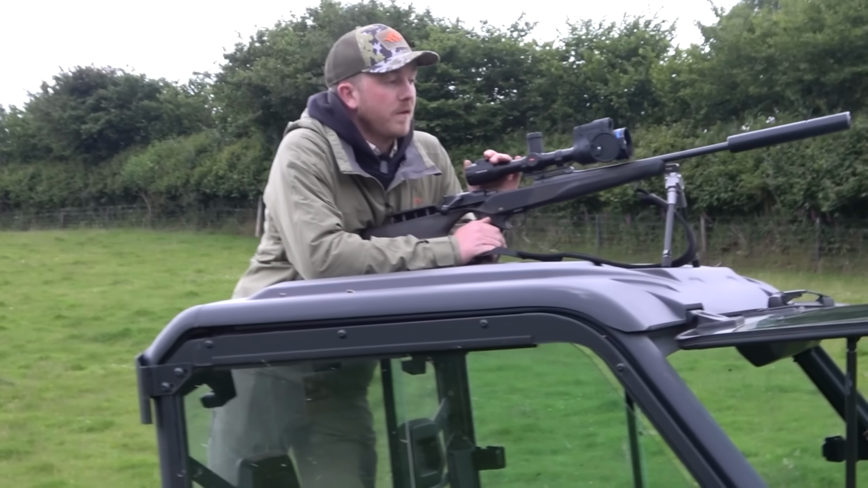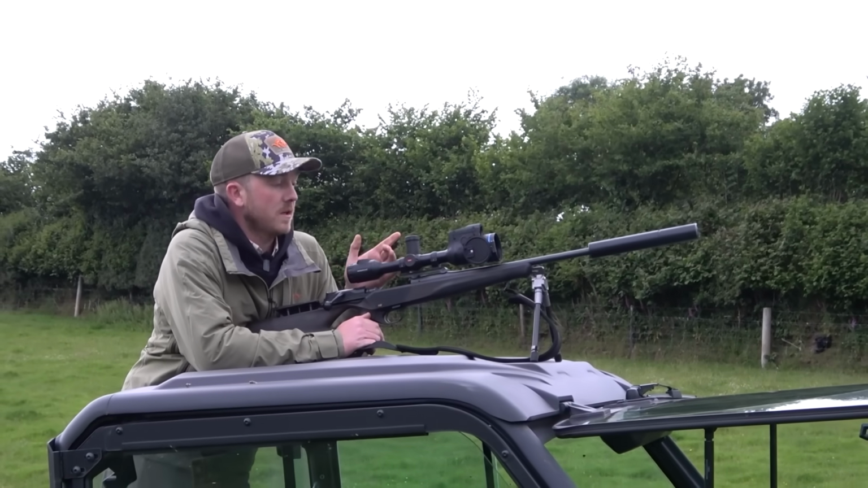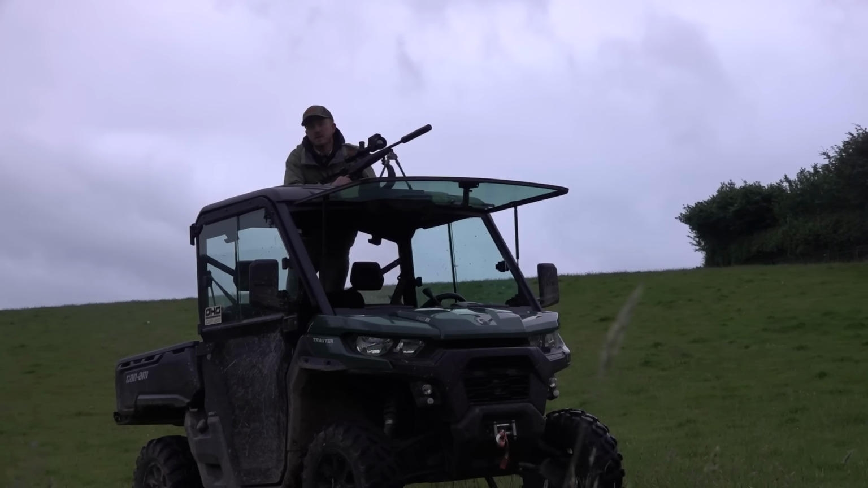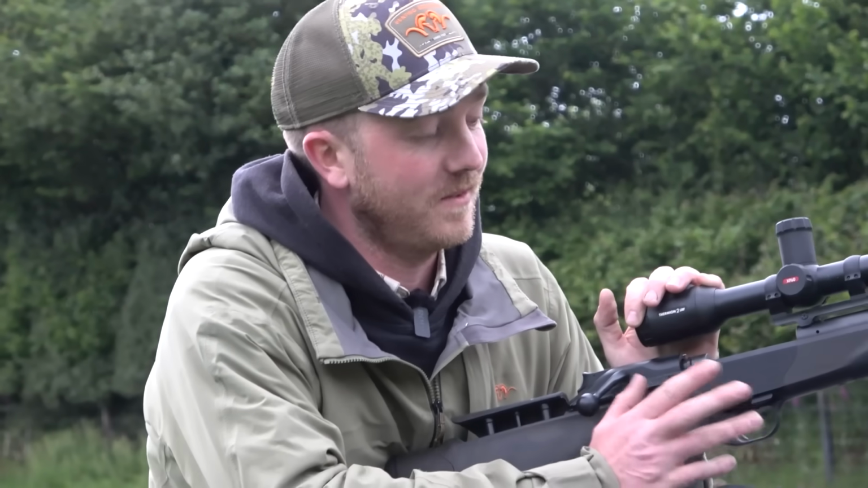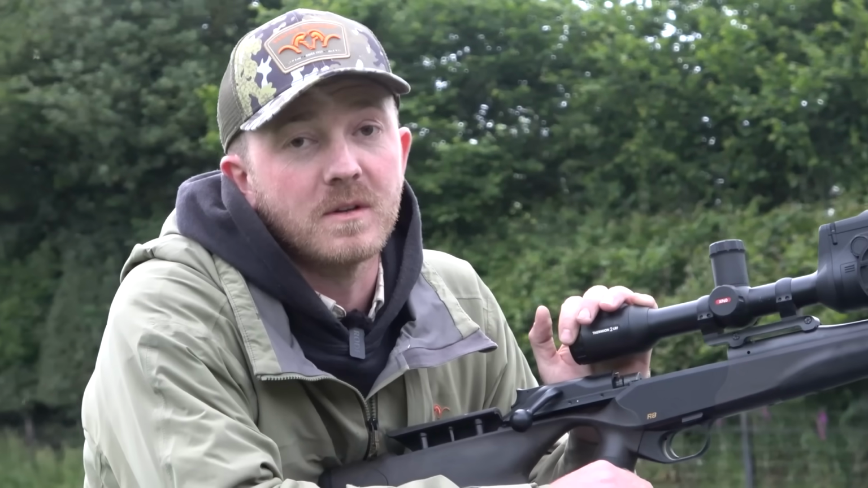You've got different profiles for different rifles. So I'm going to shoot the target with the HMR, swap the scopes over, change the profile, and then shoot it with the 223. HMR is more than capable of shooting a fox. I've shot hundreds of foxes with the HMR, especially around here. You've got lots of little fields, so it actually works quite well.